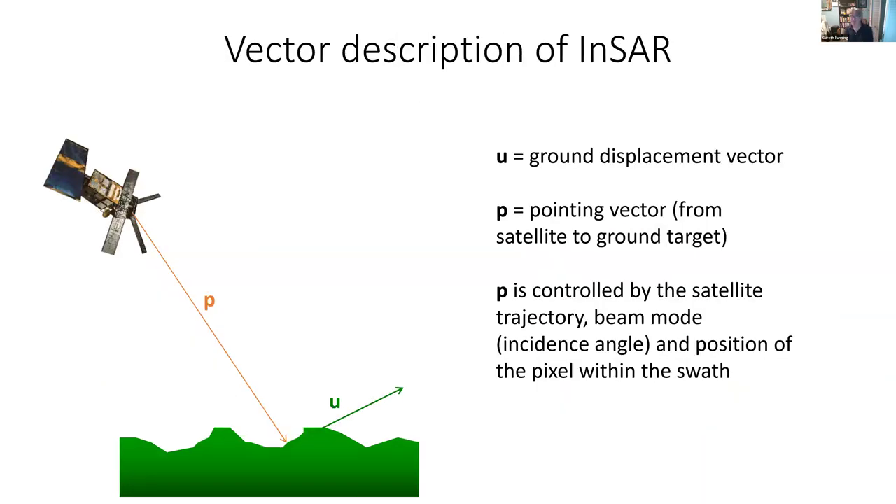And how do we represent the movements of the ground in InSAR? Well, we use vectors typically. So in this kind of description of the system, we have a pointing vector, which is the vector from the satellite to the ground target. This pixel down here where the arrow points is what we're considering in this particular case. And then we have a vector describing the three-dimensional movement of the ground surface. We call that U. And that could be in any direction, but depends on the process, of course.